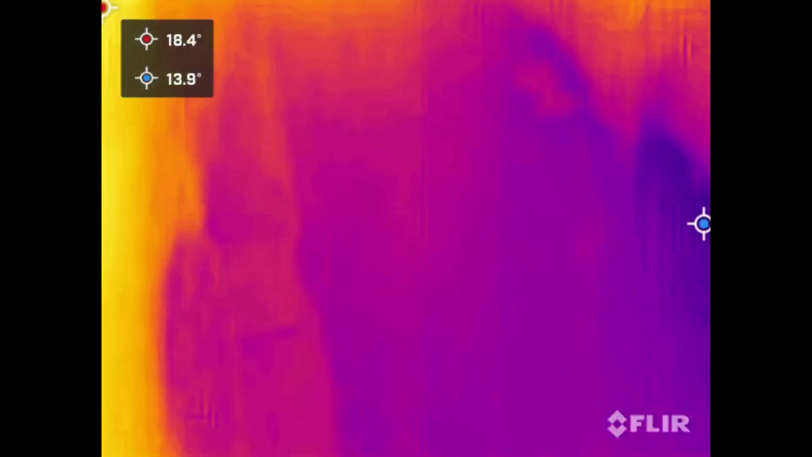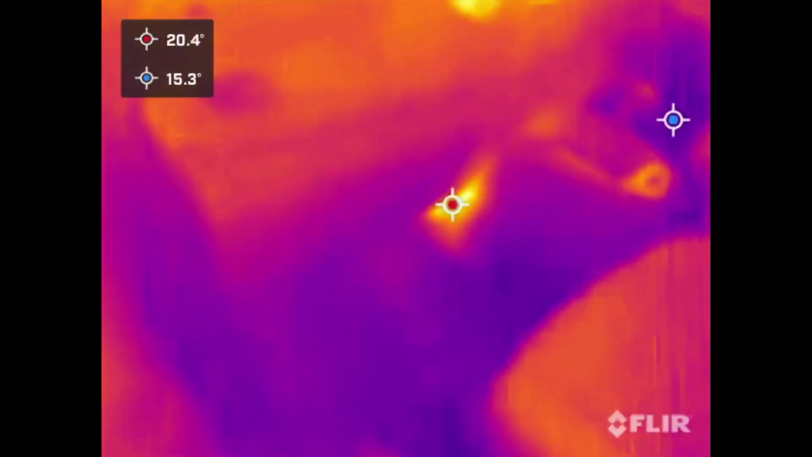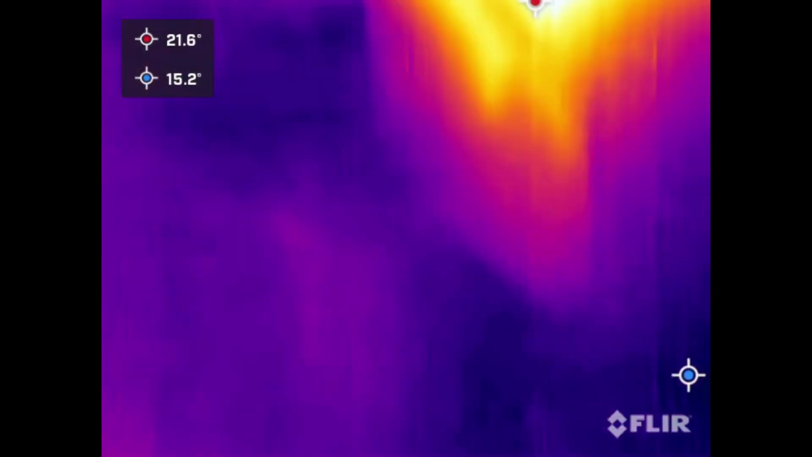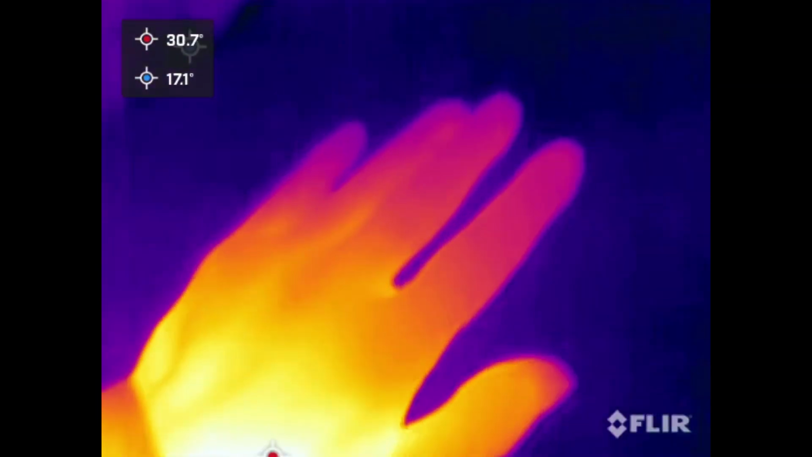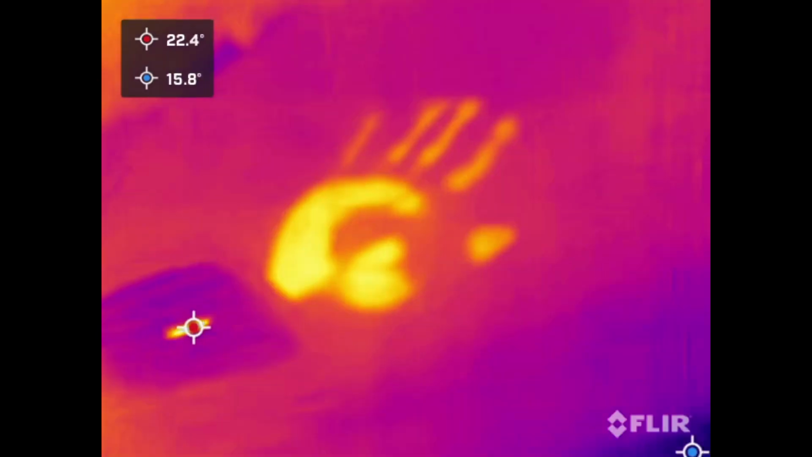So let's go around the other side, just to show you some examples of how good thermal imaging is. We're going to open this door up and have a look again down here, and you can see some heat glowing. Now if I just put my hand on the dash here just for a few seconds and take it off, you can see the imprint of my hand.